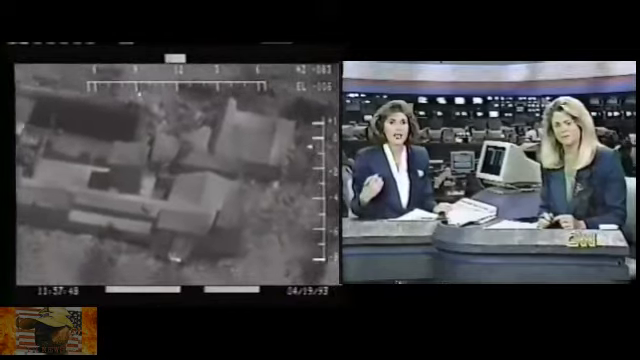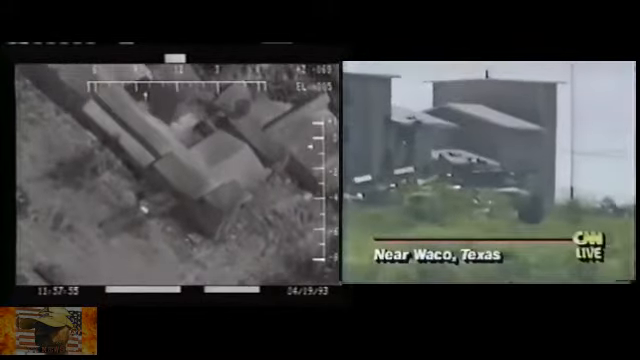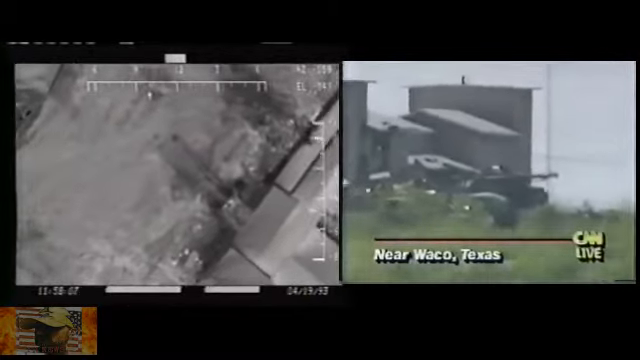Again, those camera shots are so shaky because the cameras are so far away and they have to zoom in so much to get the shot that any little bit of wind that blows really knocks them around. Let's go to Reed. And now we're in Waco, Texas. This is the live scene where the FBI has been using some combat equipment in order to punch holes in the compound and introduce tear gas.